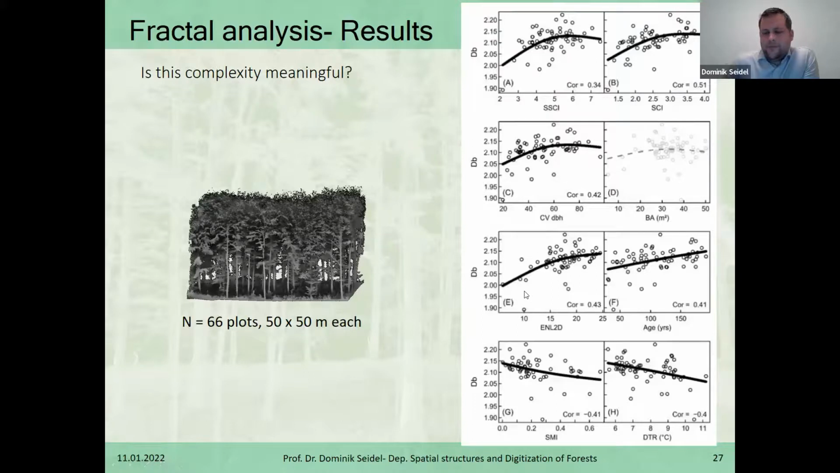We saw a correlation with effective numbers of layers, which is something similar to the foliage height diversity, basically derived from laser scanning data. We see this relationship with age, increasing complexity with age of the forest. We see a relationship in a negative kind of way with the silvicultural management index. So with increasing management of the forest, to the increasing x-axis, we see a decrease in structural complexity. And we also see the diurnal temperature range here, abbreviated DTR.